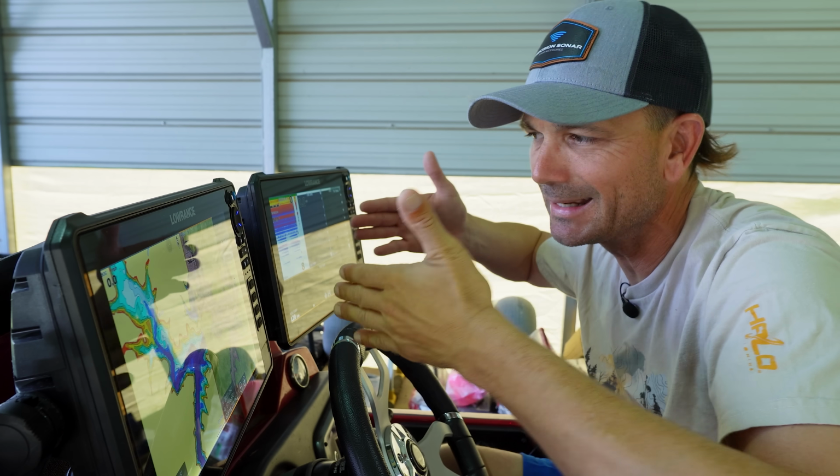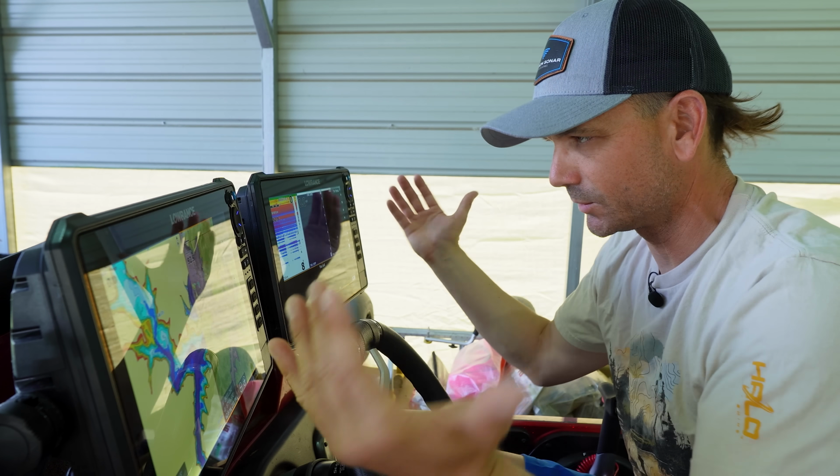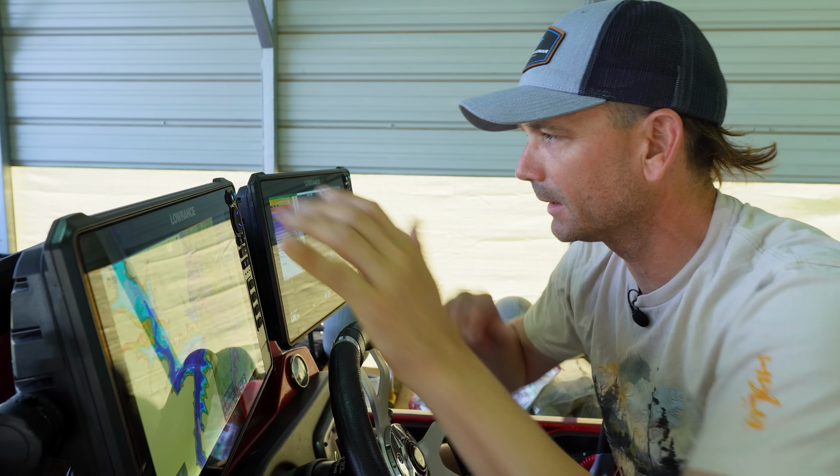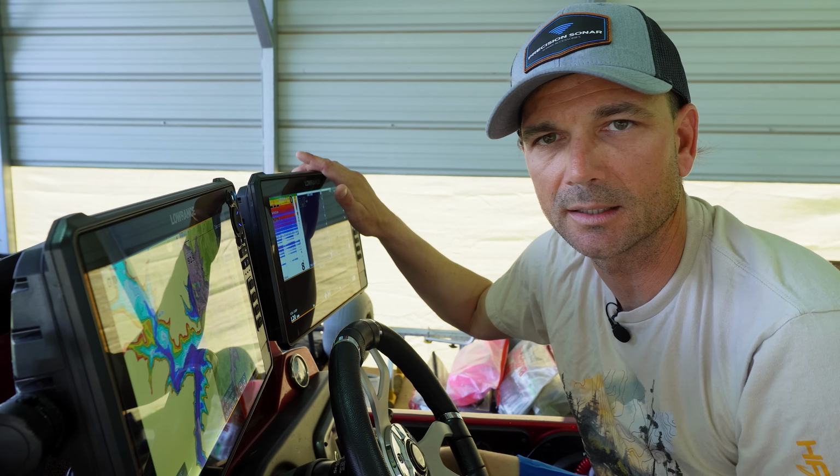So I have a double precision sonar graph mount right here, and they angle in a little, almost like the video game mounts where you've got multiple monitors. So it kind of surrounds you. But this unit is 100% dedicated to mapping, whereas this unit is 100% dedicated to sonar. Now they're networked and integrated, so you can do either on both, but having the one specifically for mapping does some cool little tricks, and that's exactly what I'm about to show you.